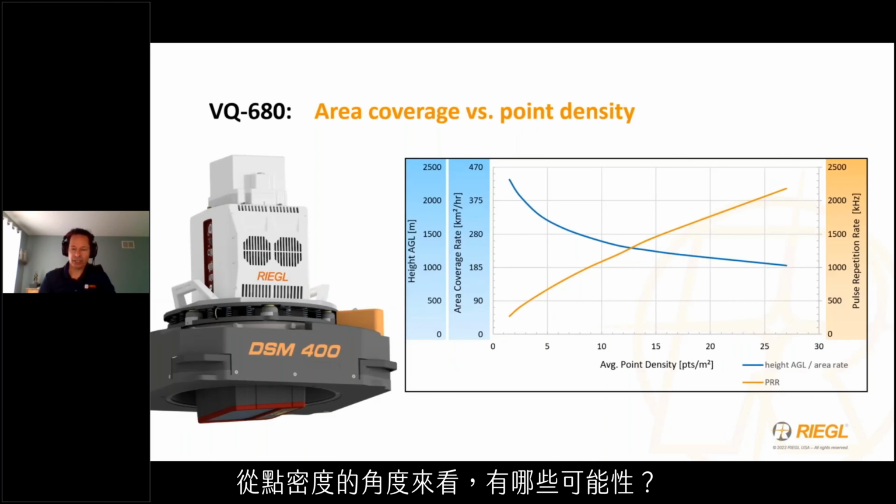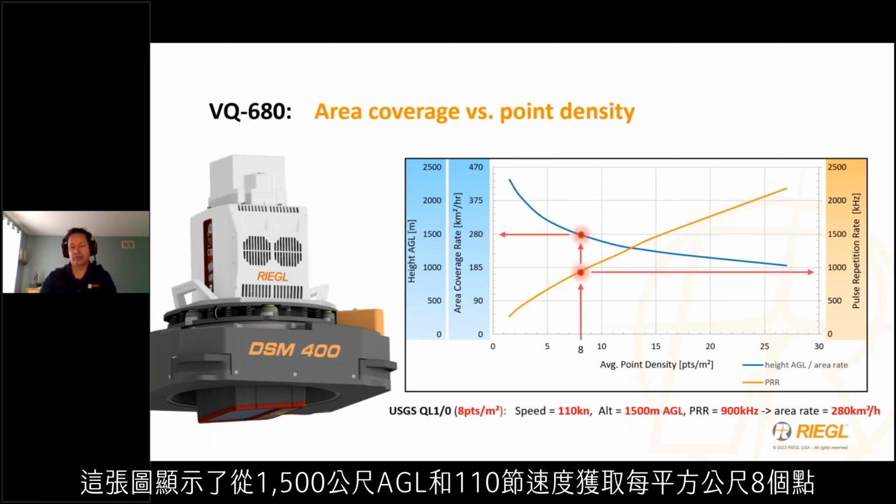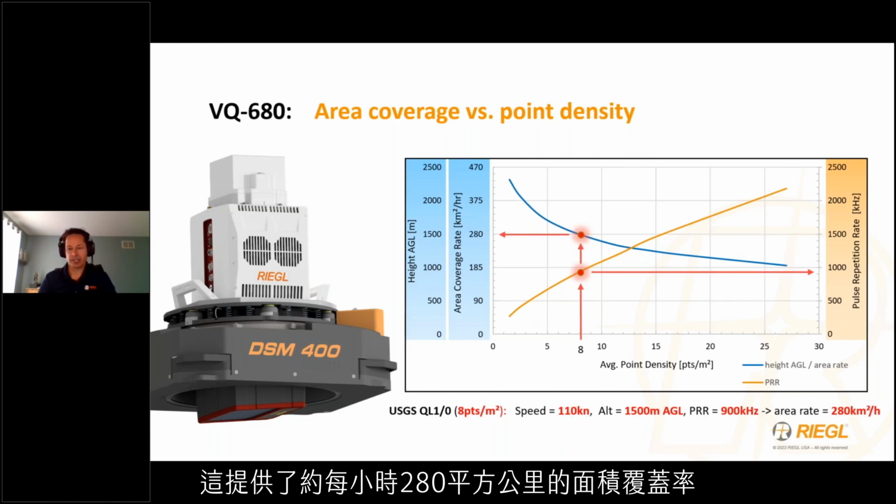In terms of what is possible from a point density perspective, this chart demonstrates 8 points per meter squared collected from 1,500 meters AGL and 110 knots. And this provides an area coverage rate of approximately 280 square kilometers per hour.